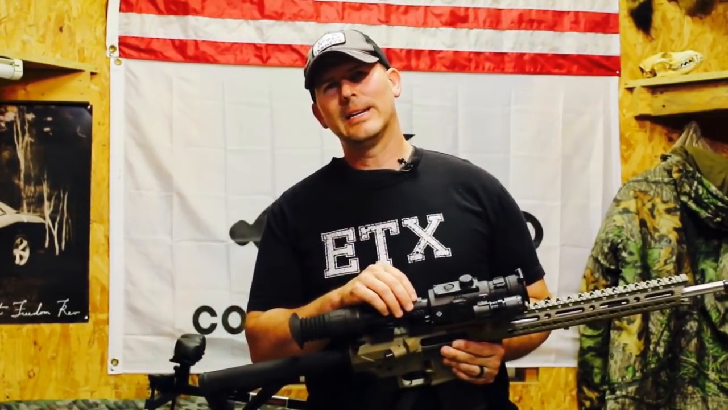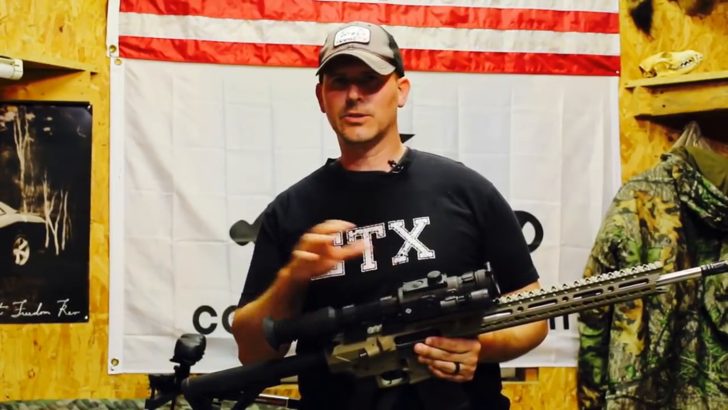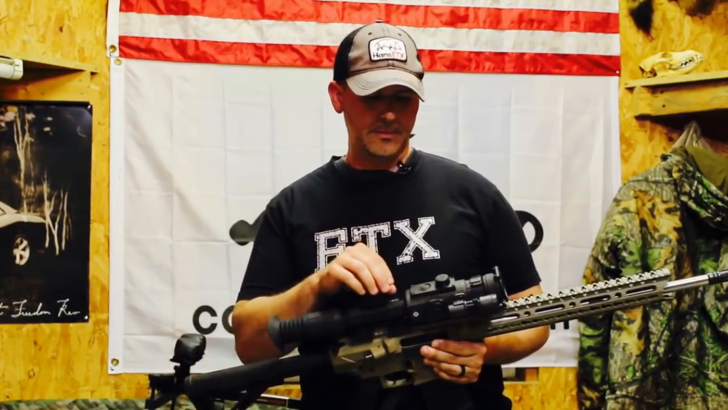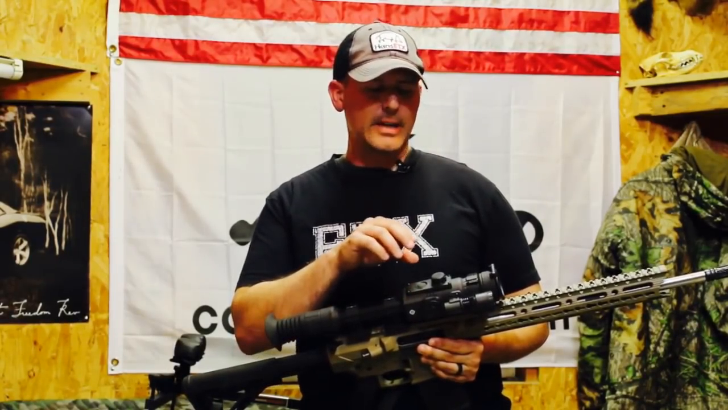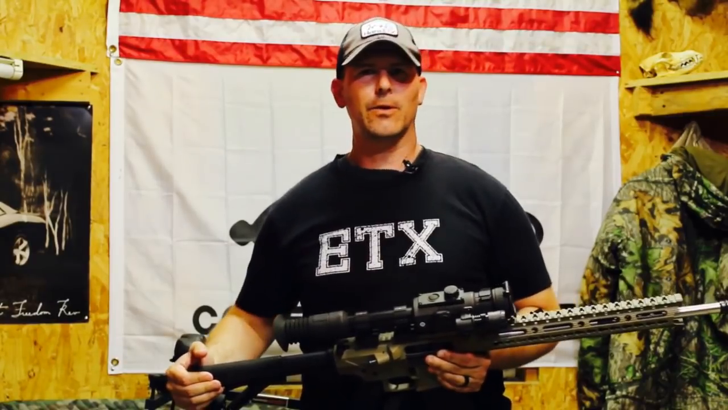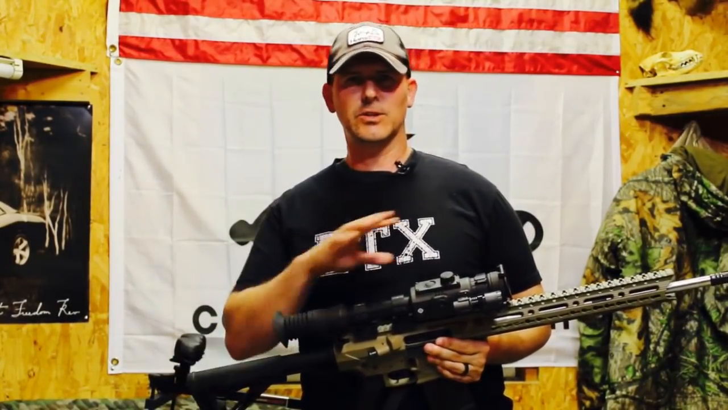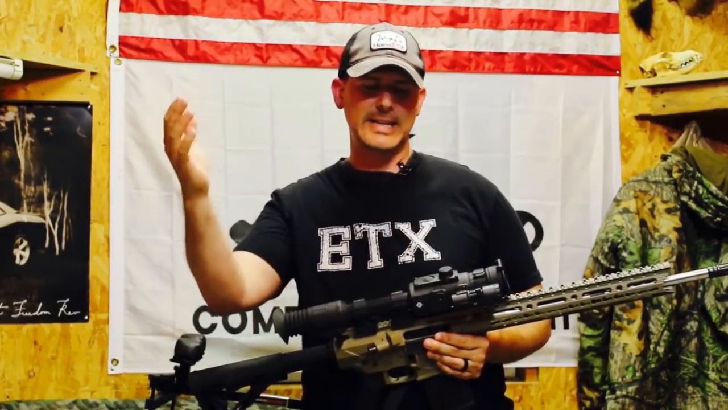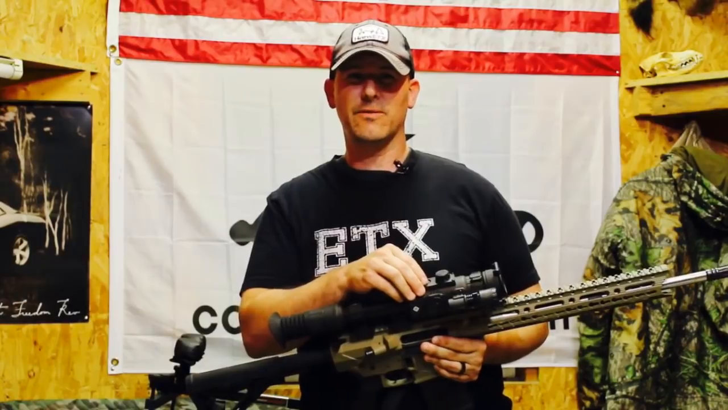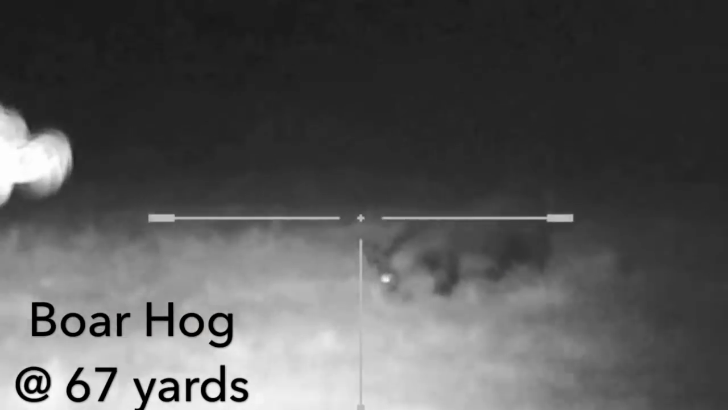Really the main negative about the Sightmark Photon, the digital night vision scope, the one that we're testing out today, the RT, is really that it starts out on 4.5 power magnification. Now I know it's a two power zoom, or 2 times zoom, so it goes from 4.5 up to 9, but it starts out on 4.5. For me, that's a little bit too close of a zoom to start out on.